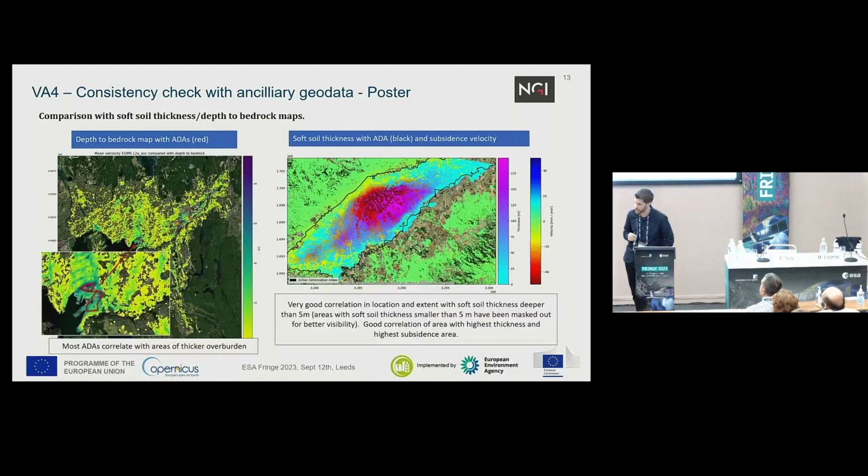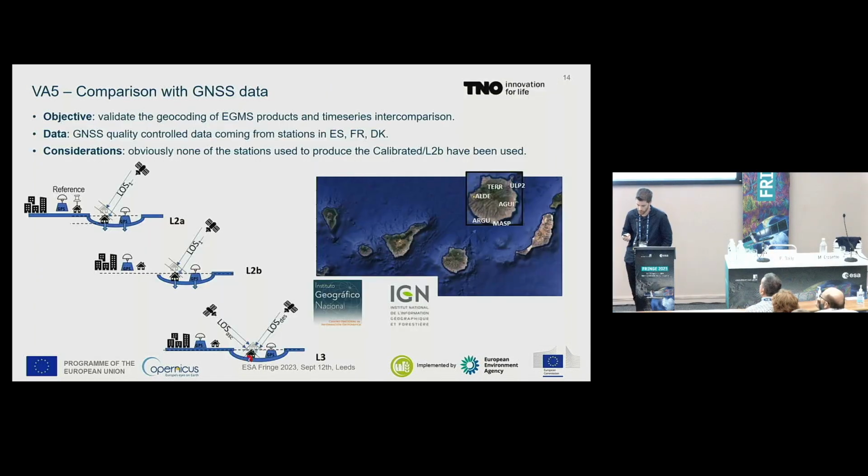Also, I would encourage you to visit a poster devoted to VA4. This is the correlation between the different soil types and subsidence. So I forward this question to Malte, who's in the audience.